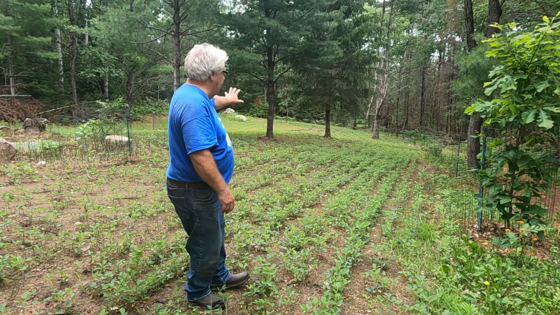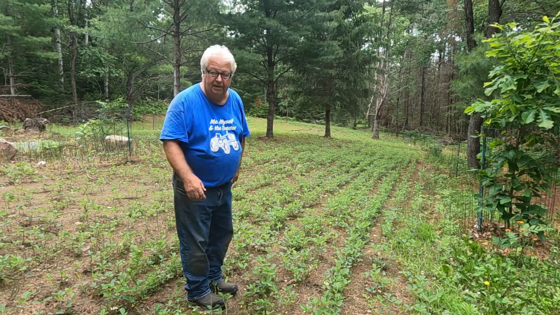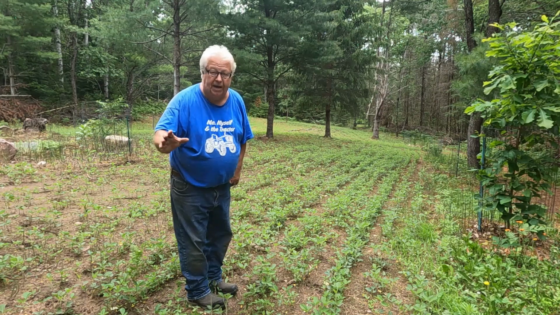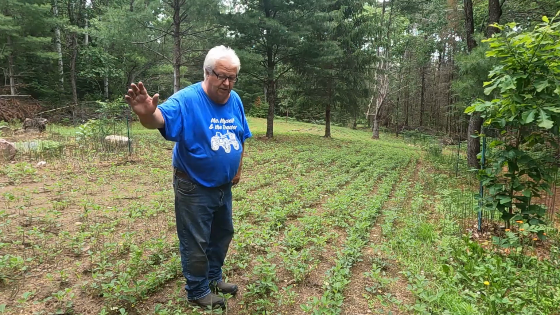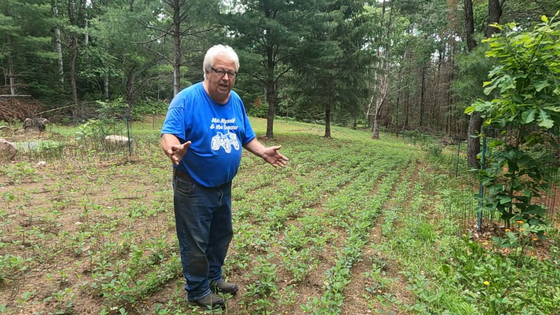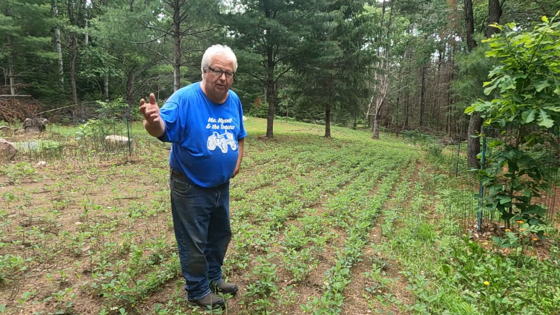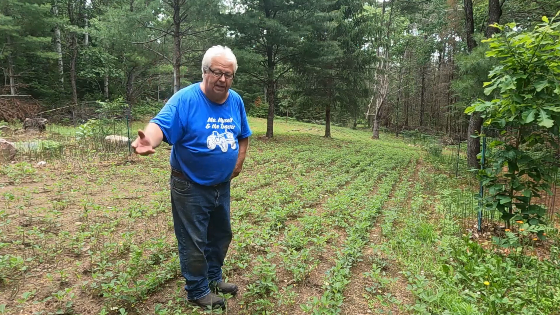But anyhow, the beans look great. They're just doing wonderful since we got the rain. I had fertilized them back in the beginning of June, I think it was. Once that rain came, that fertilizer soaks into the soil and just gives them a boost. So I'll probably wait another week, and then I have a product called Jolt that I mix in with my weed spray, and I'll come over here and spray one more time, and that'll probably be it for the summer.